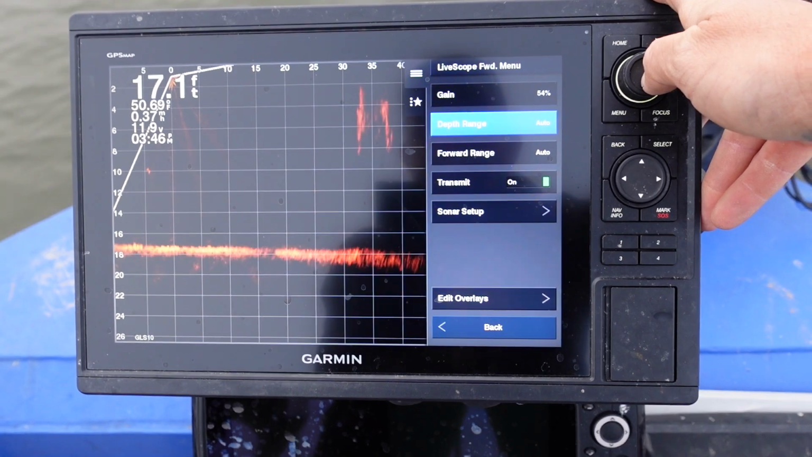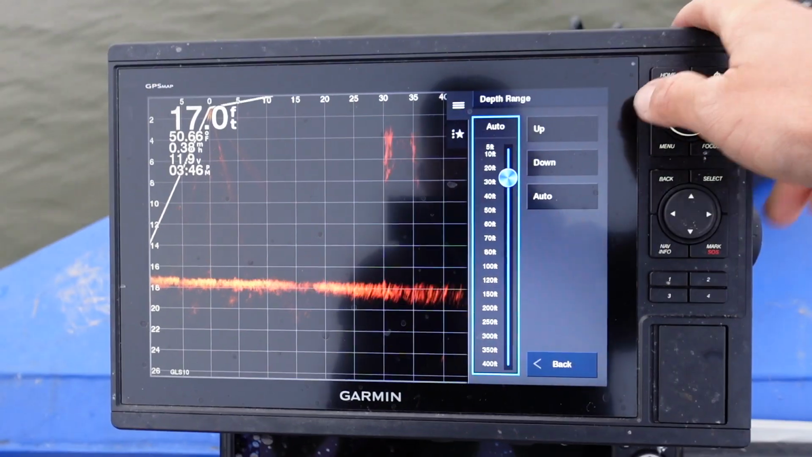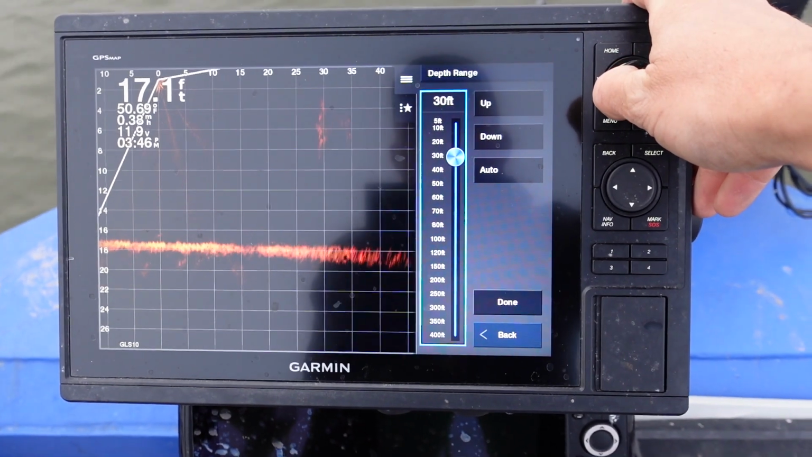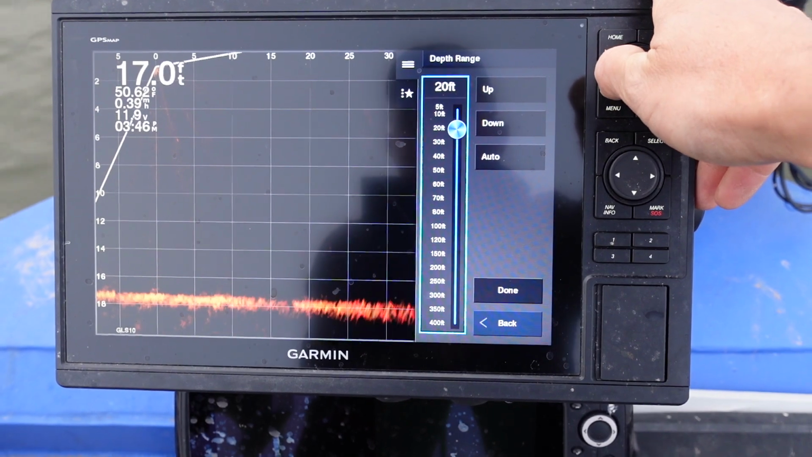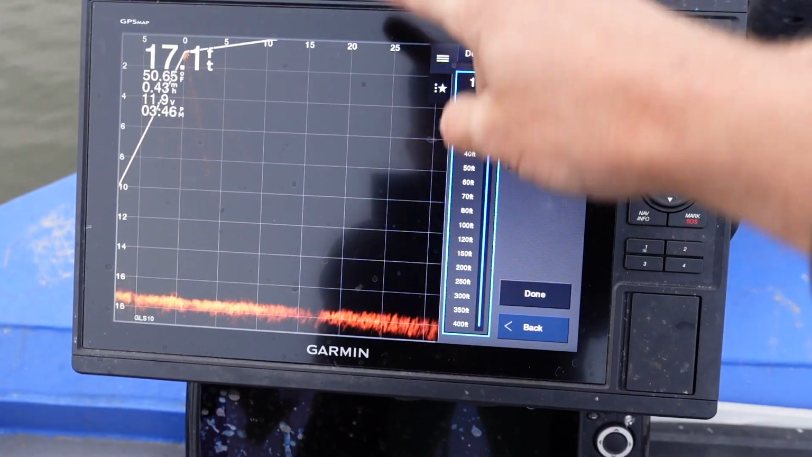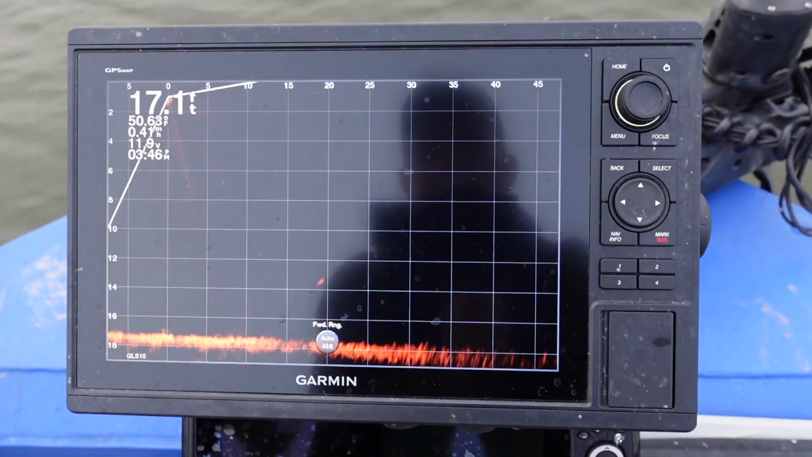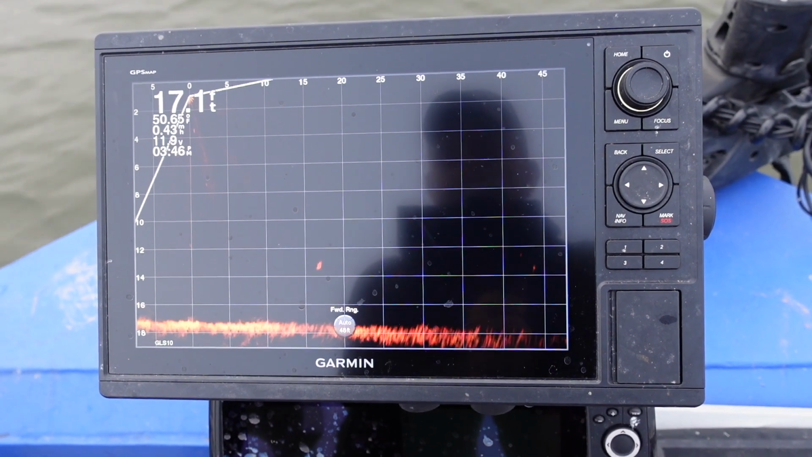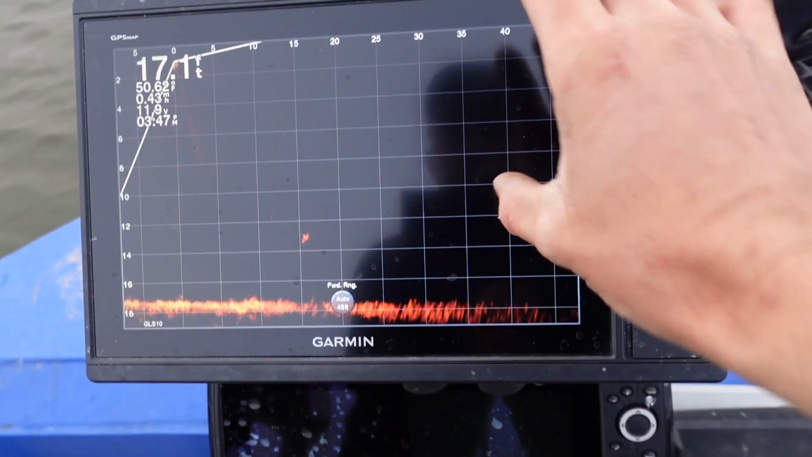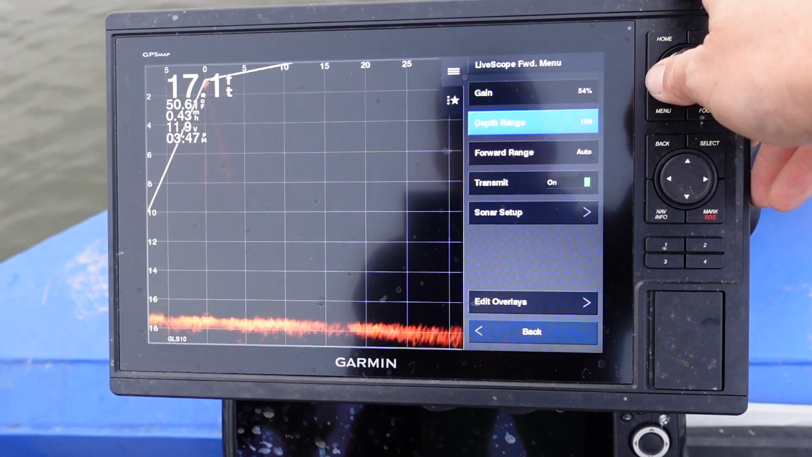Depth range. This is a big one, guys. You can see we're in 17 feet of water. We want to take it off of auto, so I'm just going to turn the dial here. We're going to take it down to just about a foot below, so we use up all our screen. And then we're going to set that. Now this is a setting that you're going to change constantly, depending on the depth of water. You're always going to be adjusting the depth, so you never want to have that on auto.